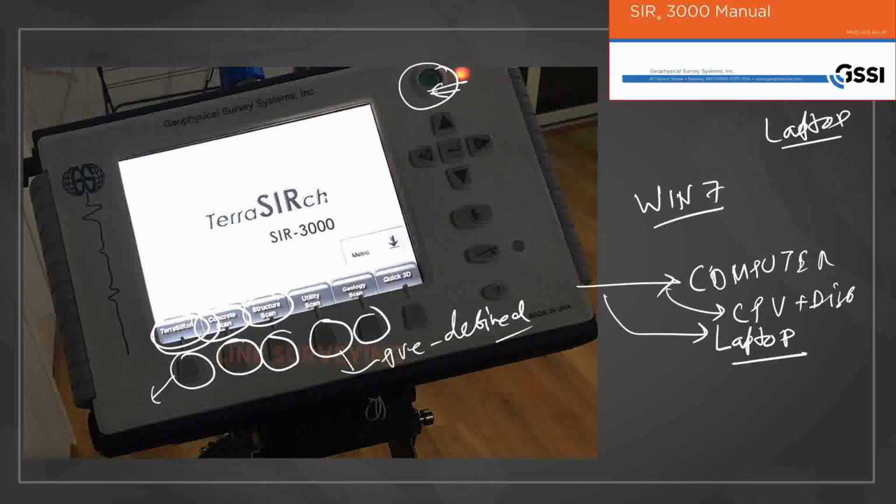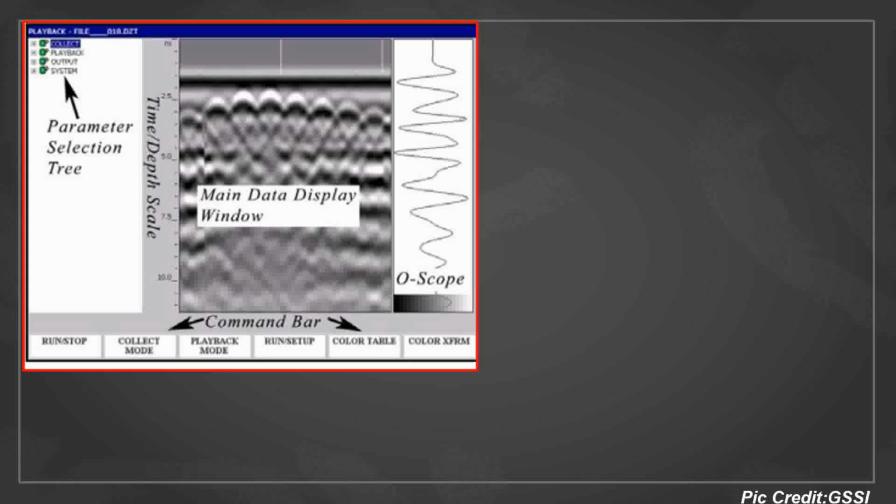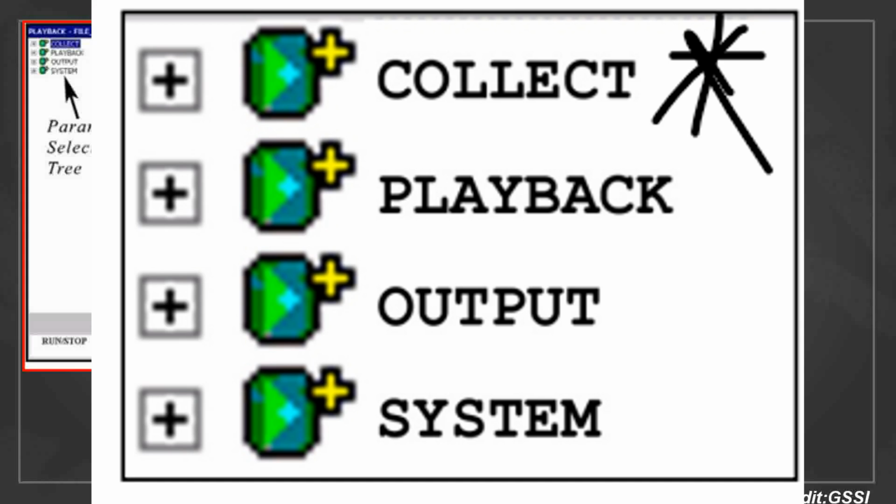Now you press this button and move forward, and you will see a screen like this. There is a command bar at the bottom, a main data display window, and four menus. What are the four menus? One is called Collect, which is very important for the data acquisition system. For data acquisition, this mode is very important.